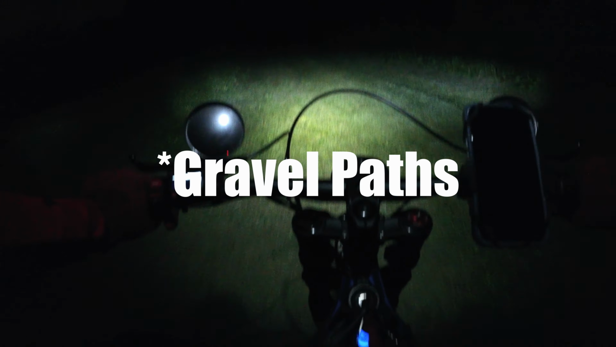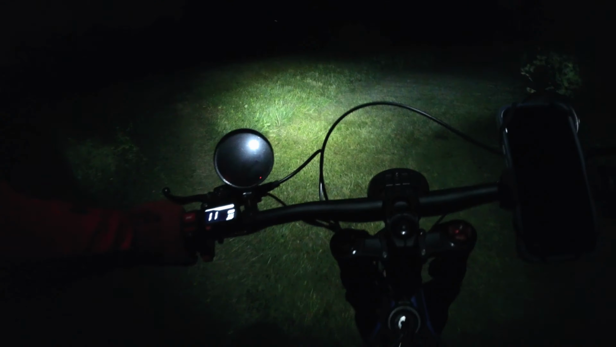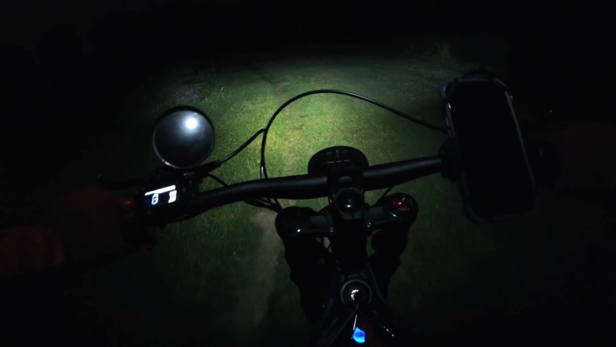Some type of possum or something. So there's paved paths back there for the vehicles that come through and do the lawn work and the gardening stuff that goes on back here. Then there's a little bike trail.